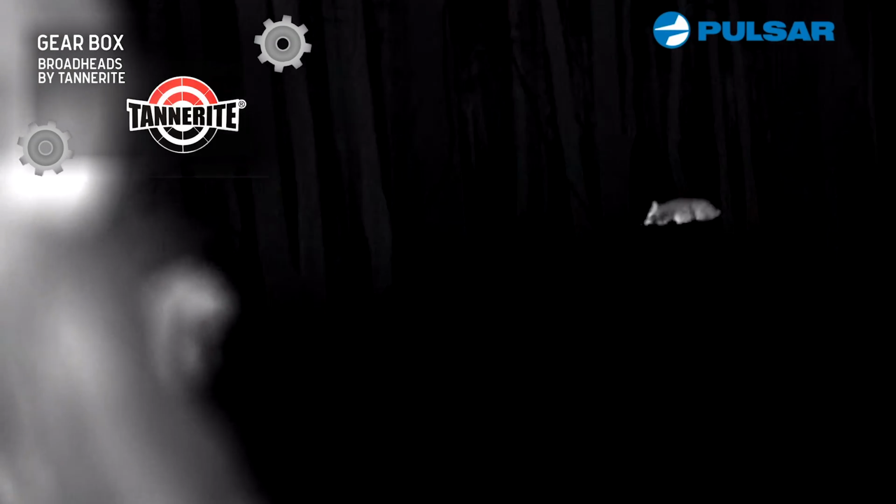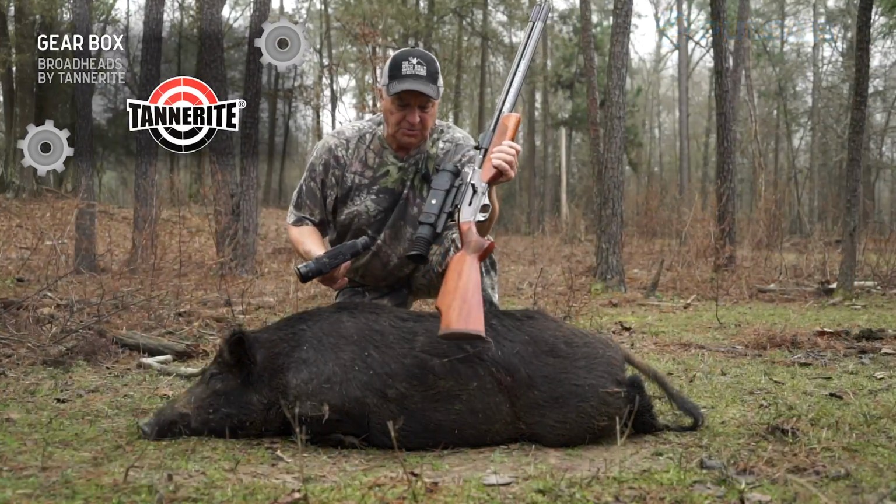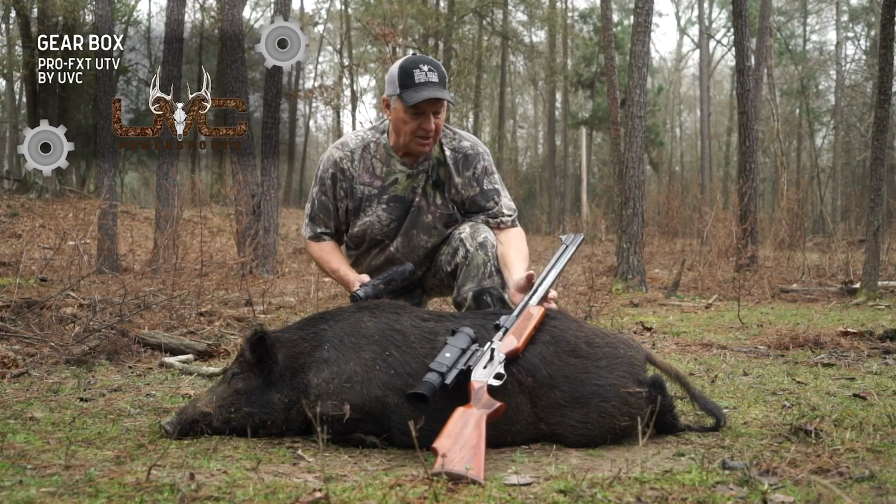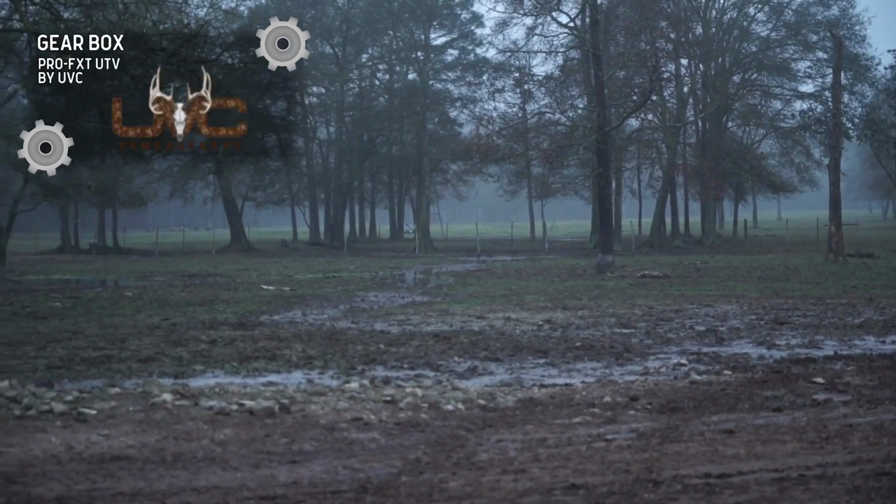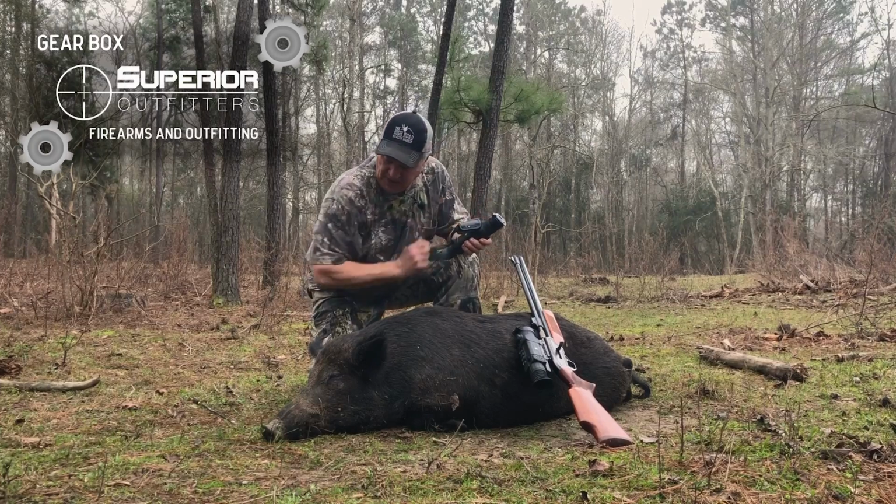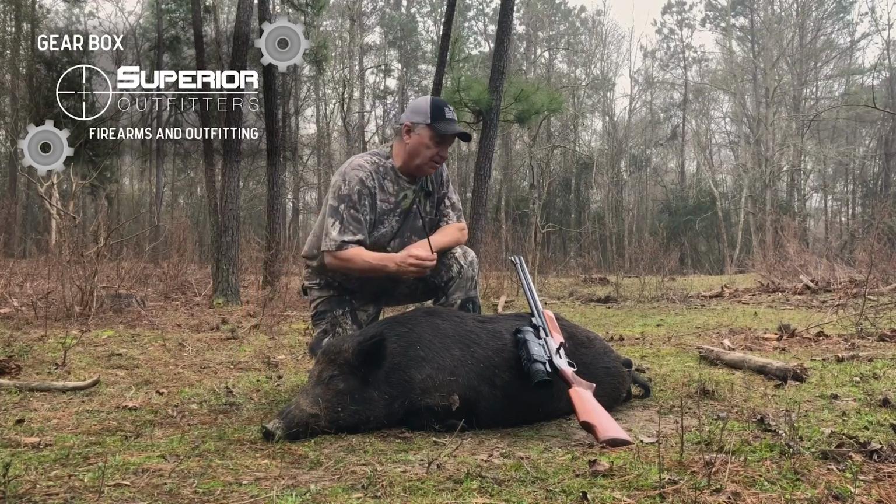And then this morning, look at this. We got up this morning, conditions were absolutely perfect, and we capitalized on it. We took advantage of all the moisture that was in the air, the little light breeze, and the fact that they are just covered up in feral hogs out here.